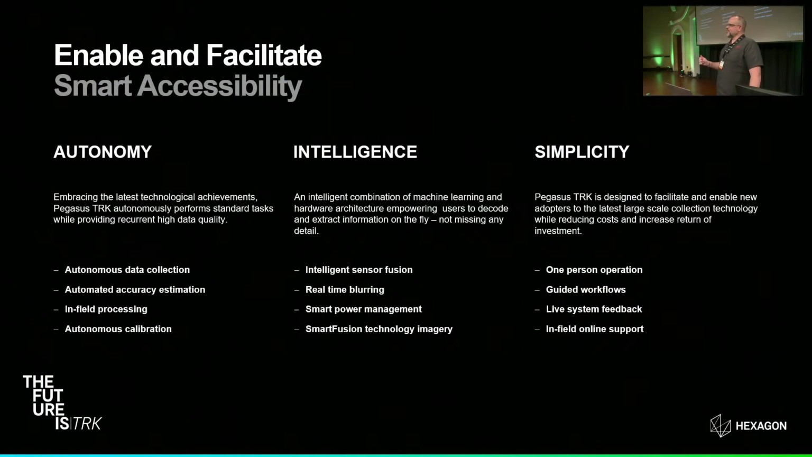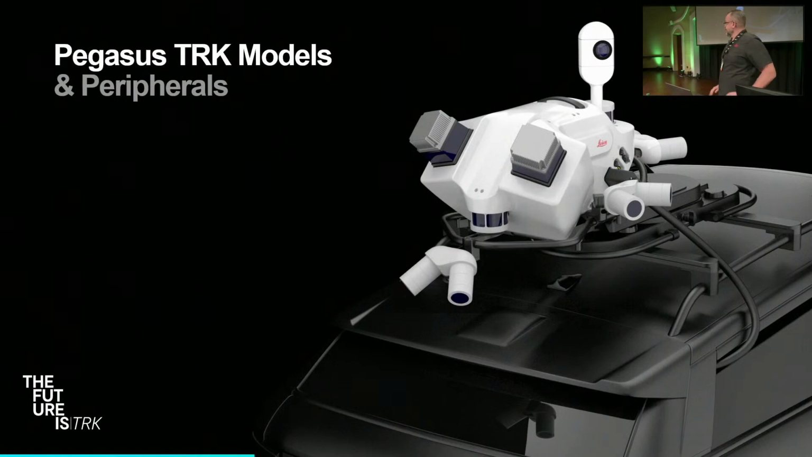The whole system is designed for one person to install and operate in the field. It provides guided workflows to the workers in the field, so an operator is getting turn-by-turn navigation from the system based on the mission plan that was provided. And if there's an issue, we are also providing in-field live support where we can log directly into the system, and survey managers at your organizations can also access these systems to manage the plans and manage the execution of the data collection.